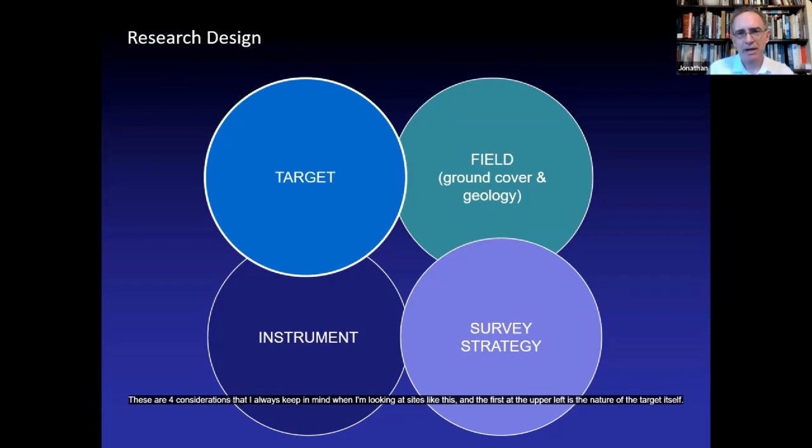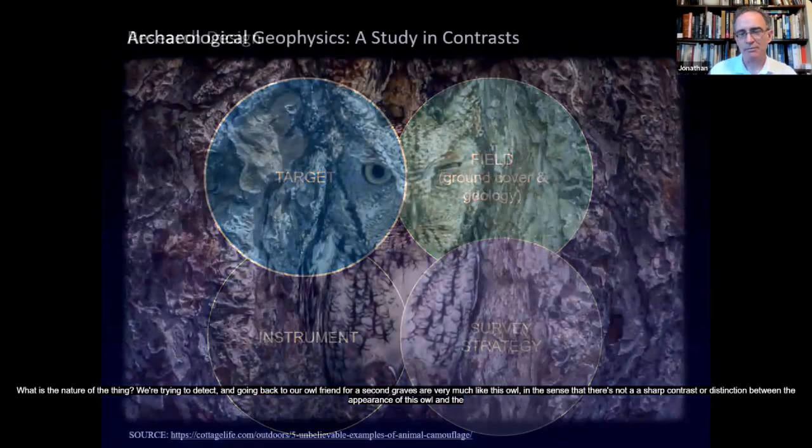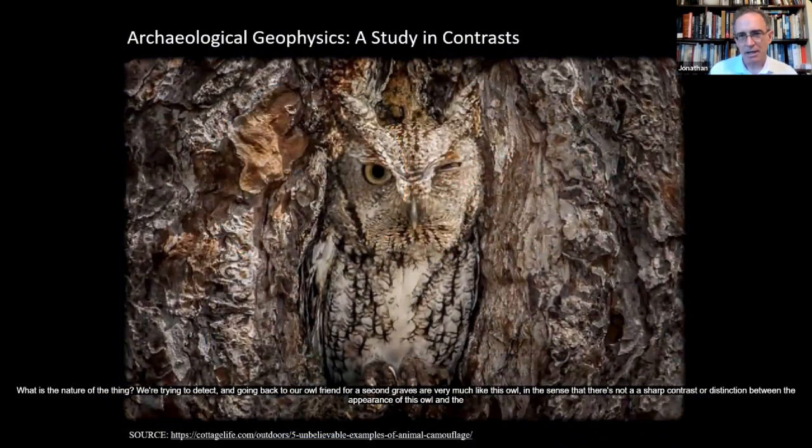And the first, at the upper left, is the nature of the target itself. This will be determinative to some extent of the rest of the research design. What is the nature of the thing we're trying to detect? And going back to our owl friend for a second, graves are very much like this owl, in the sense that there's not a sharp contrast or distinction between the appearance of this owl and the appearance of the tree that the owl is hiding in.